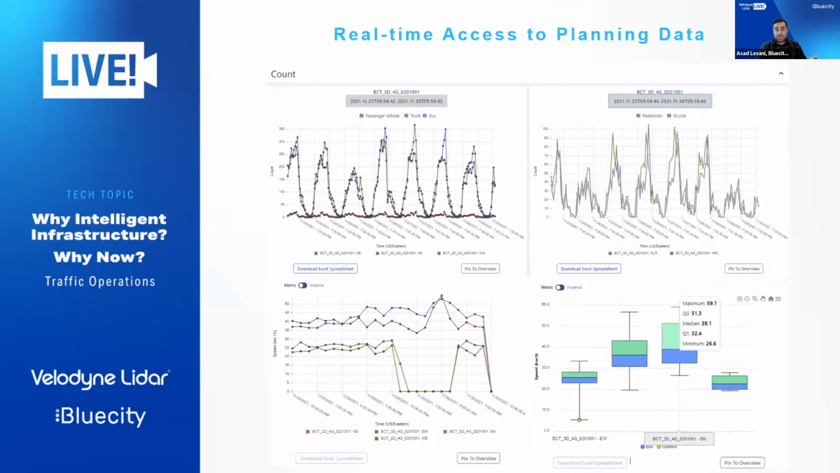Now you have access to this information as a CSV file. You can download it, or you can use our API to extract this information. The main reason is that some of the cities already have their own data management system, so they want to extract this information 24/7 with our API. Then they have access to this information.